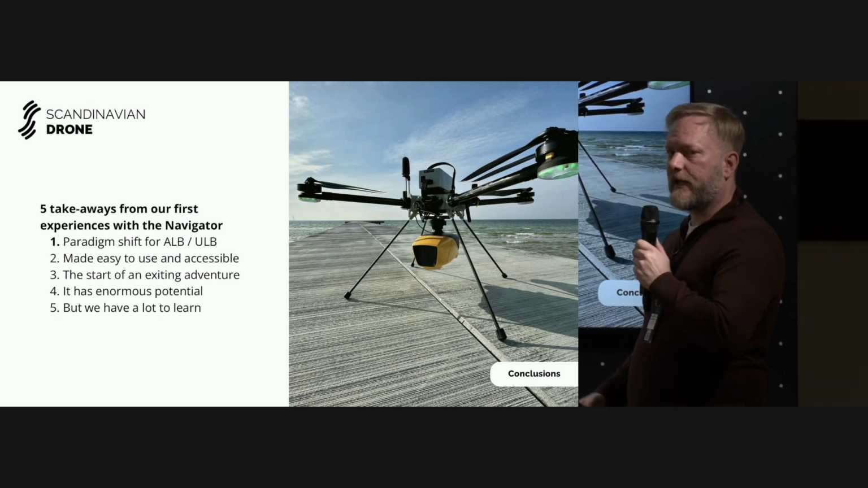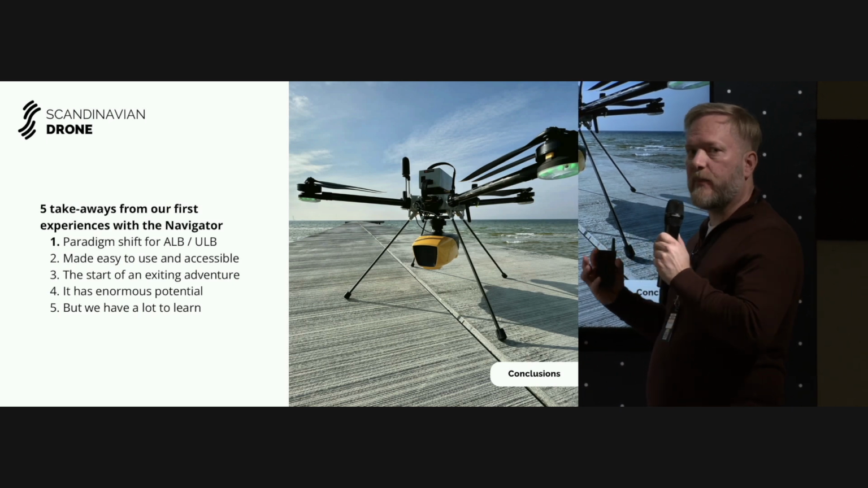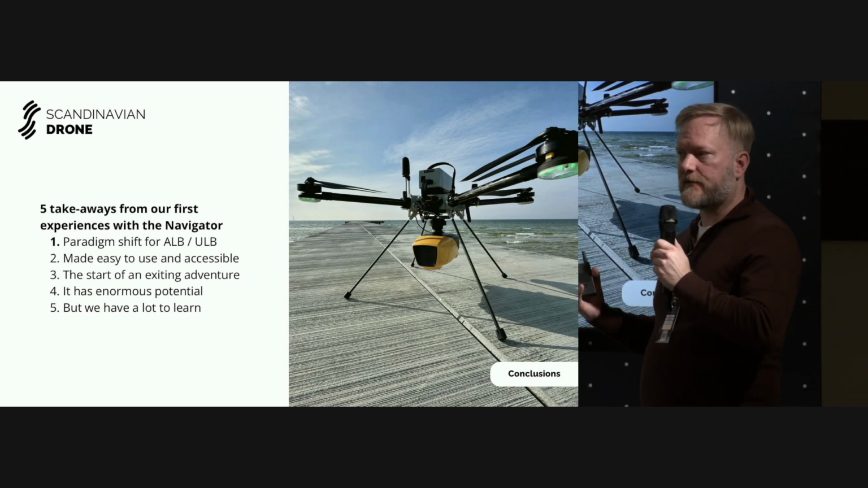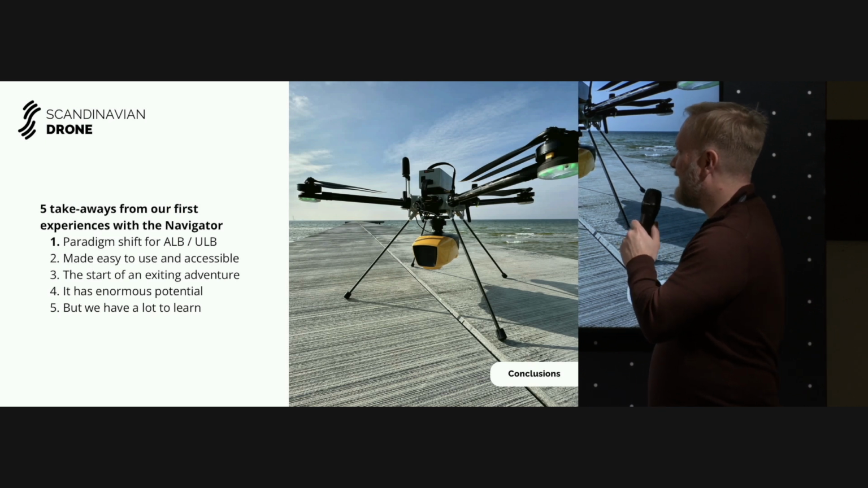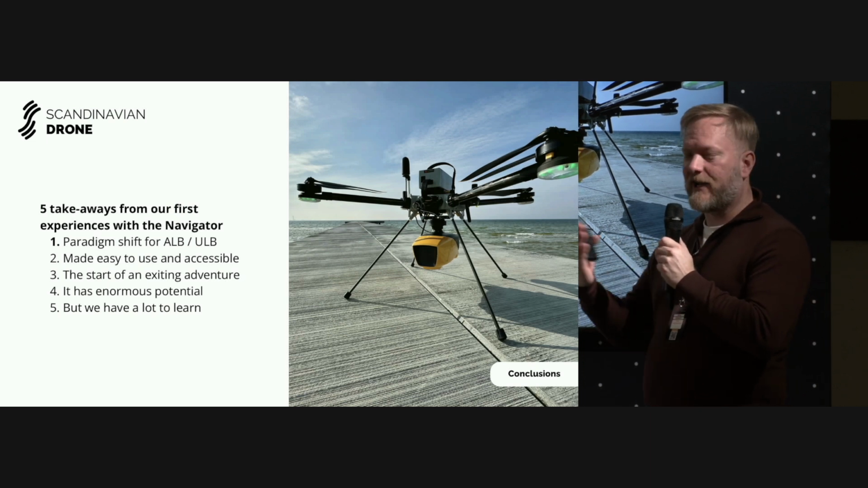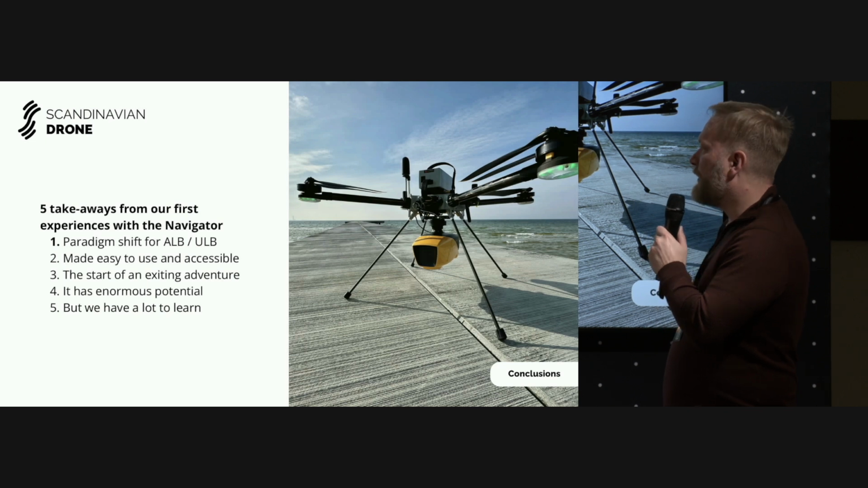With the Navigator, suddenly bathymetric LiDAR becomes accessible, becomes easy to use compared to most other systems. I think it's, yeah, I'm not going to use the word. You can probably guess what I'm thinking, but it definitely draws a line in the sand before and after the Navigator. That's my opinion. It's super exciting.